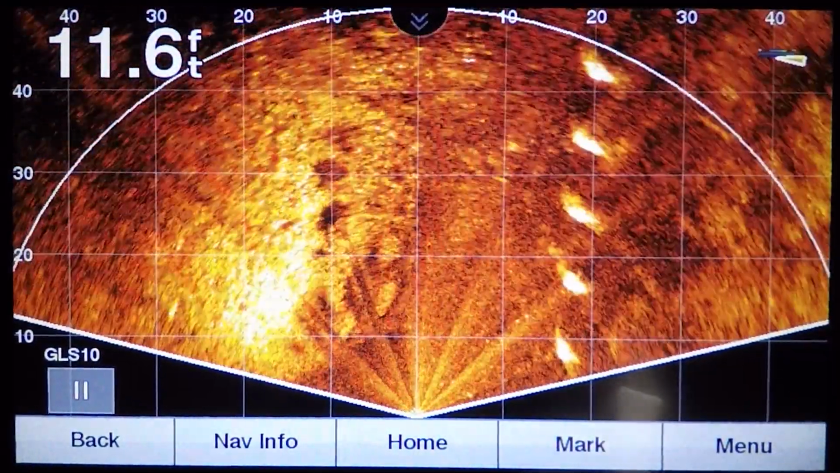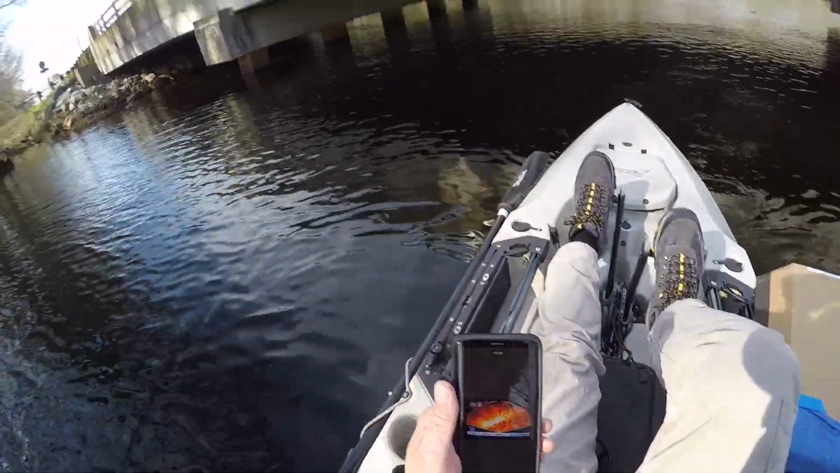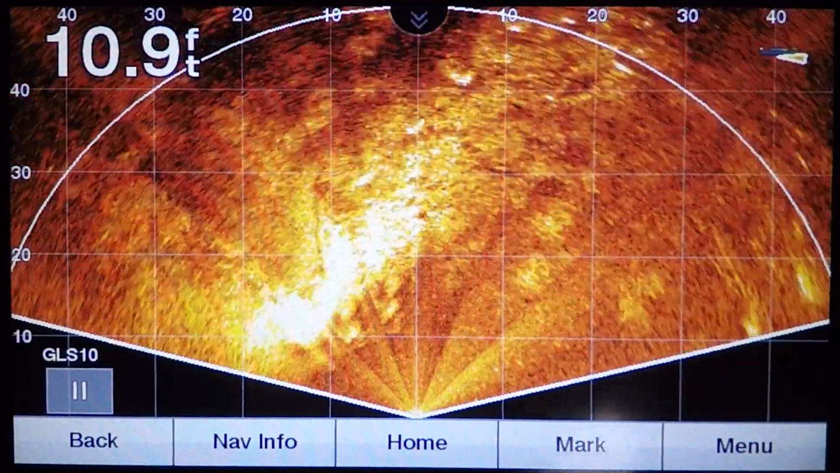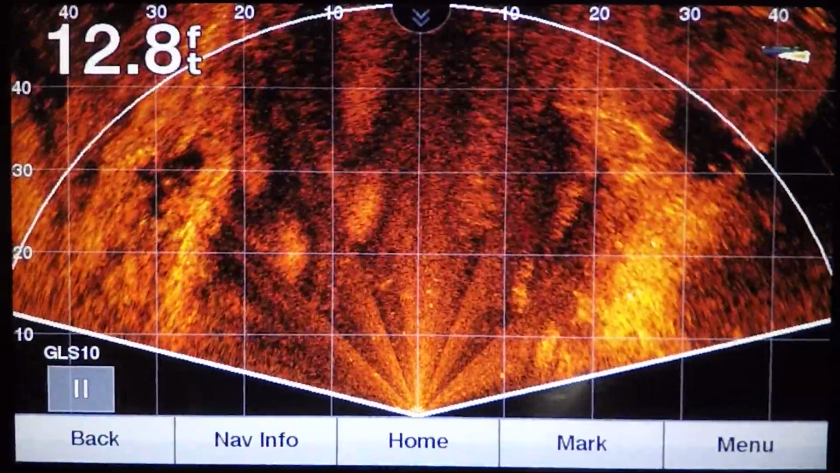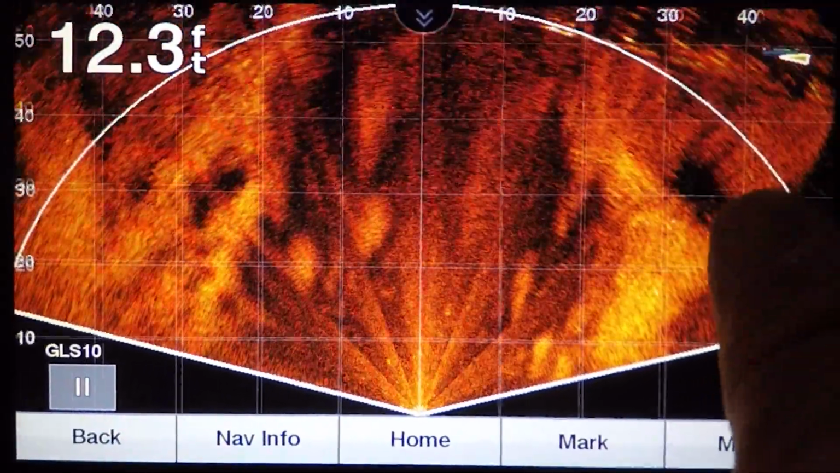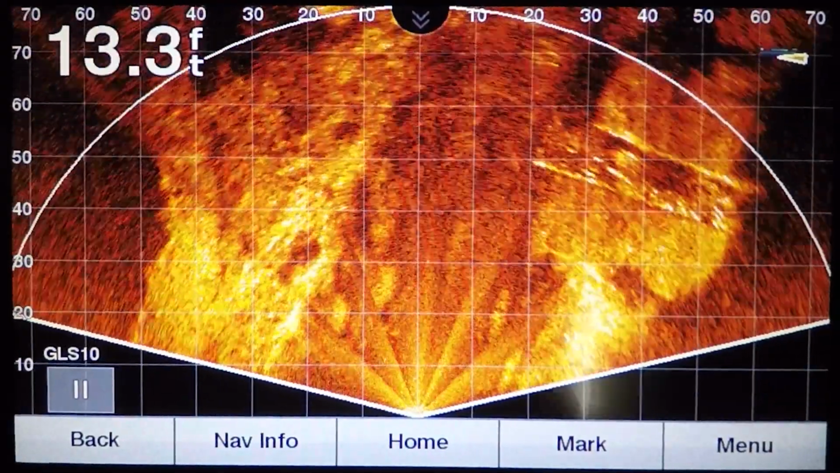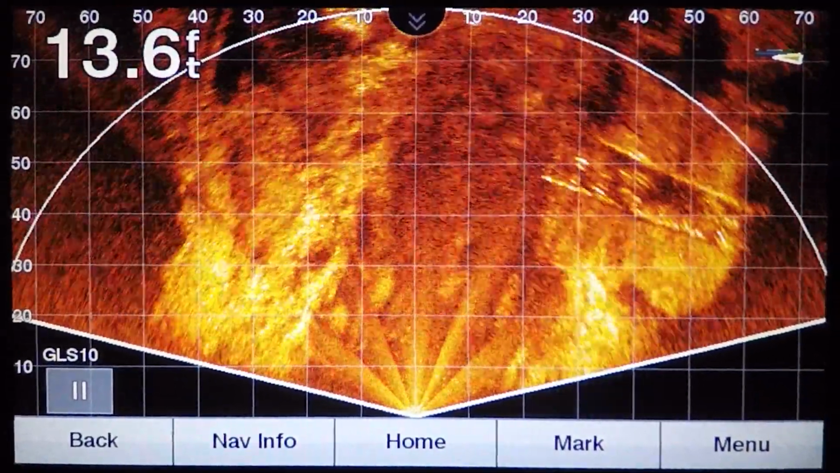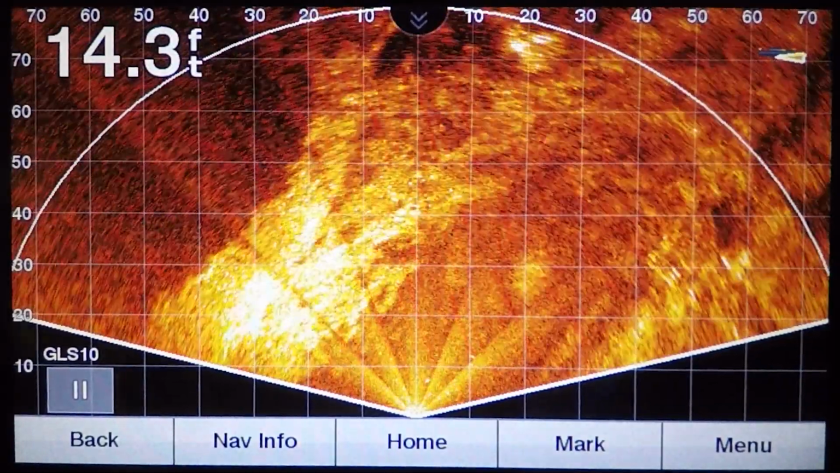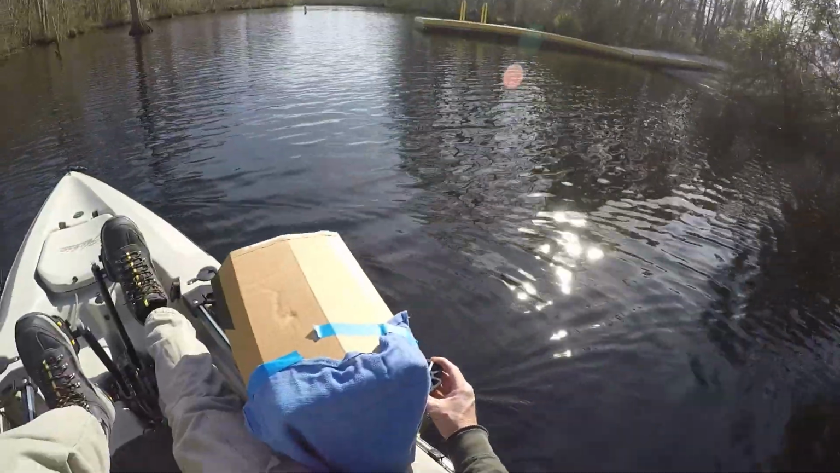Rotate back to my left. You can see the shoreline over that way, the other set of pilings. See, it doesn't do that great on bottom fill in when you reduce the range too much. When you punch it back out, it really helps it pick up more. Yep. And of course the boat ramp over here to my right.